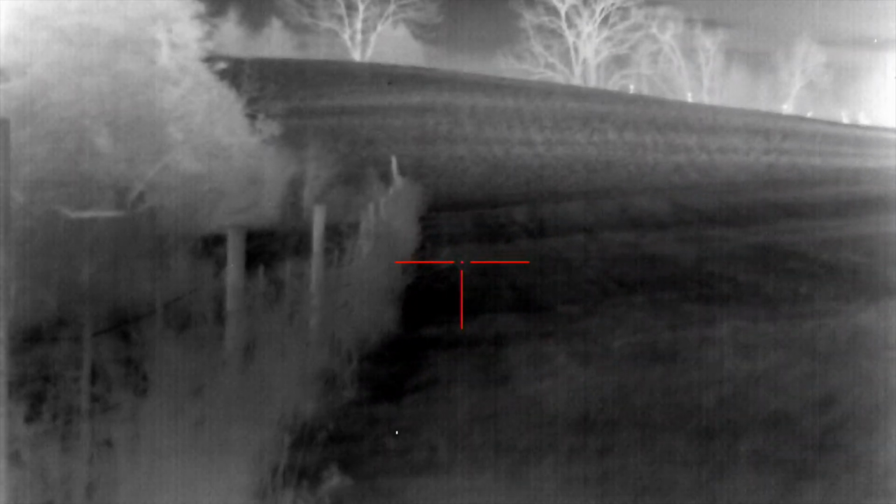Alrighty, guys, we heard that big pack of coyotes. They're in this thick stuff right here. So we gained probably 150 yards on them. We're going to try howling again, see if we can get them to poke their head out.